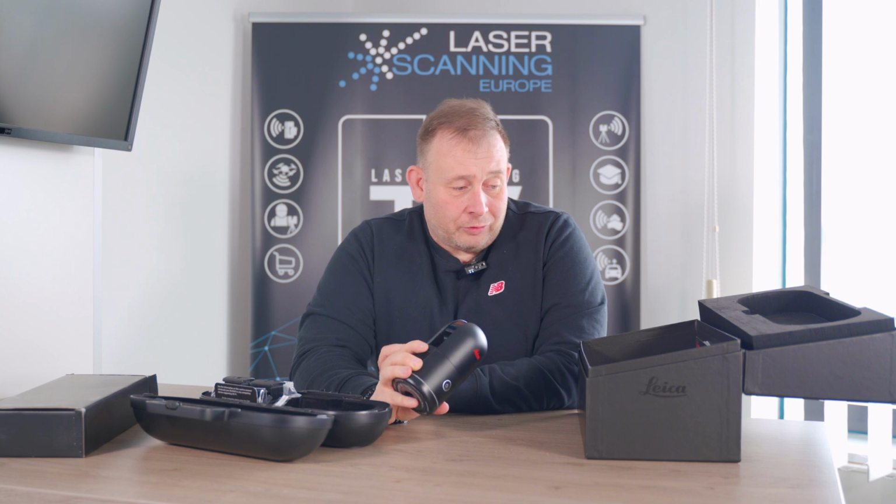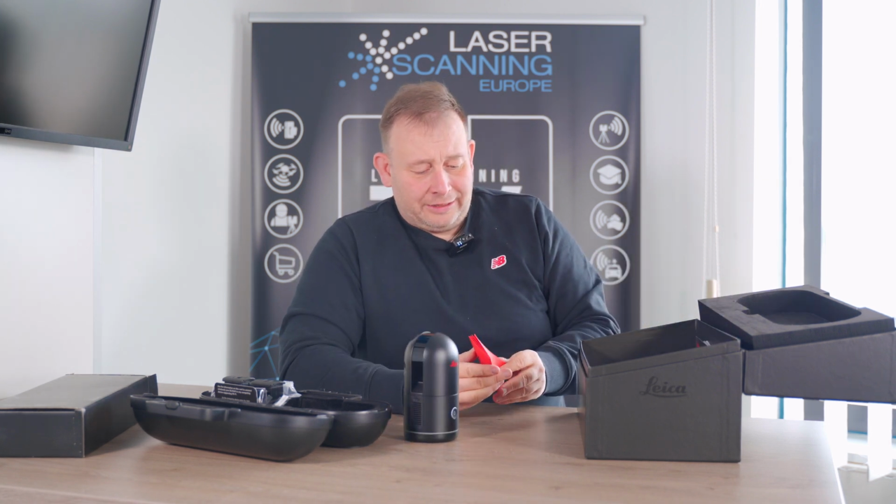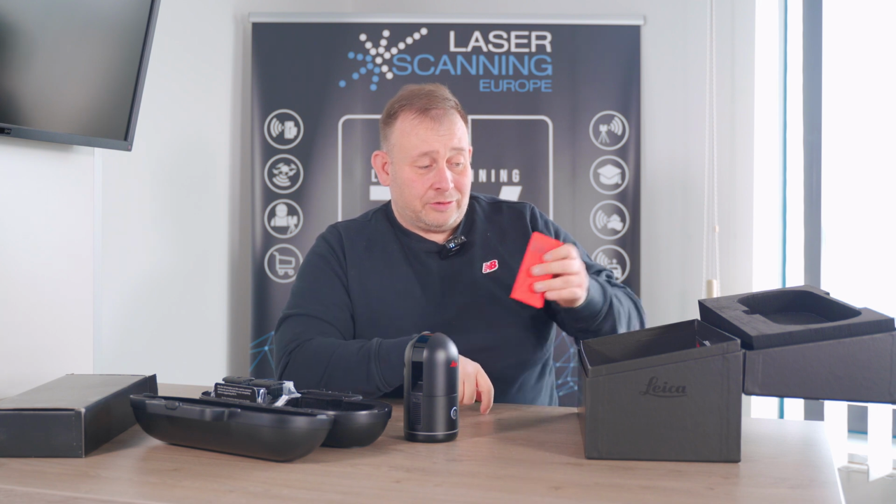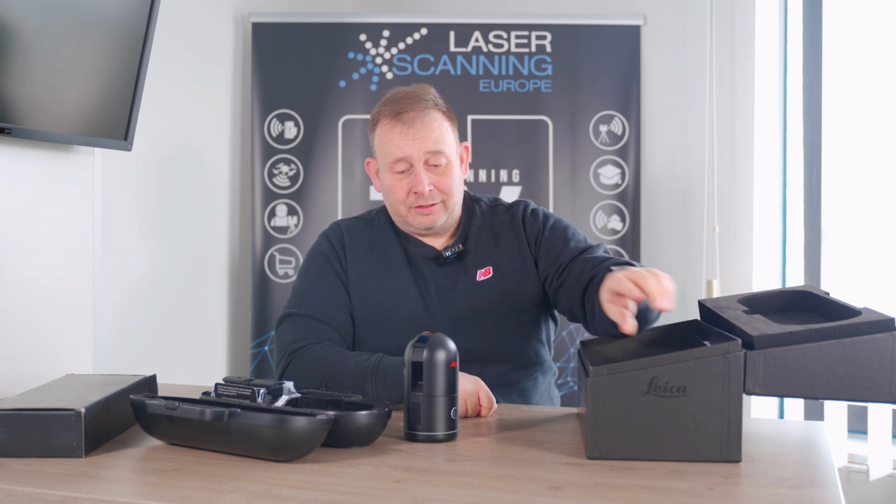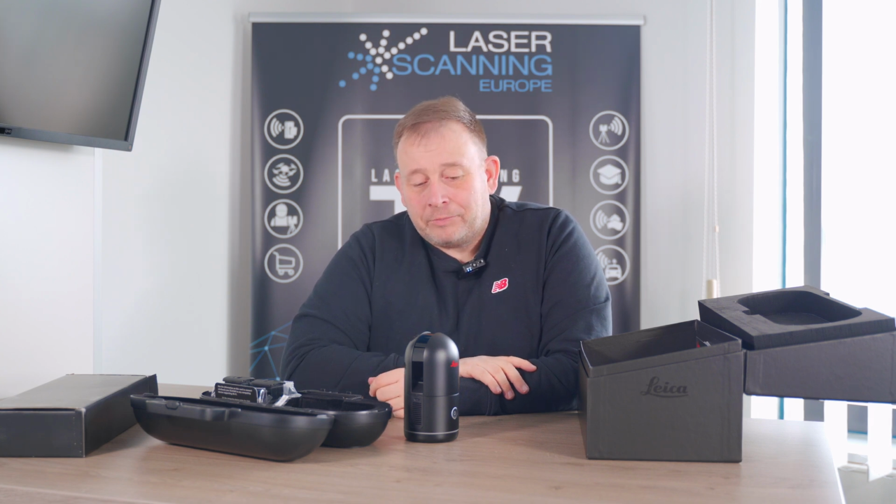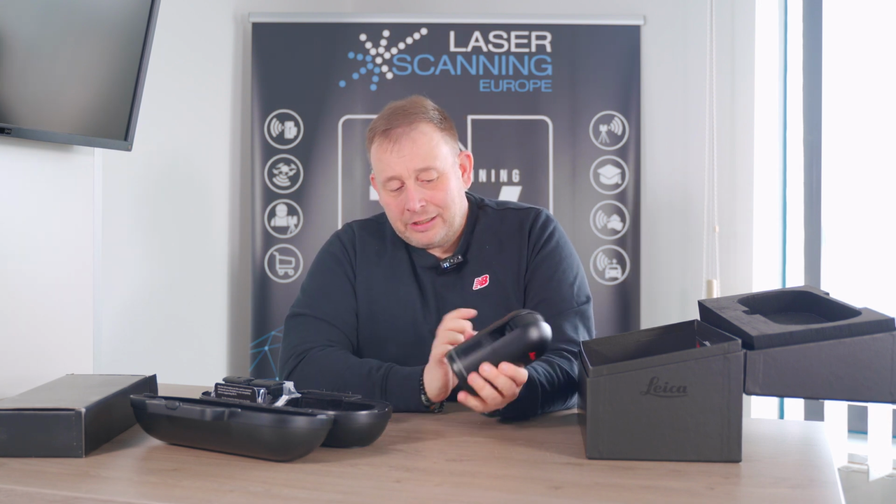But on the other hand, you definitely have to take care. I don't know if there is anything inside for cleaning these optics. You definitely have to read the manual if you want to do that, so you don't get any scratch on this surface. But this is not specific to Leica. This is specific to all laser scanners. You have to be very careful with your optics. Here you have your adapter.